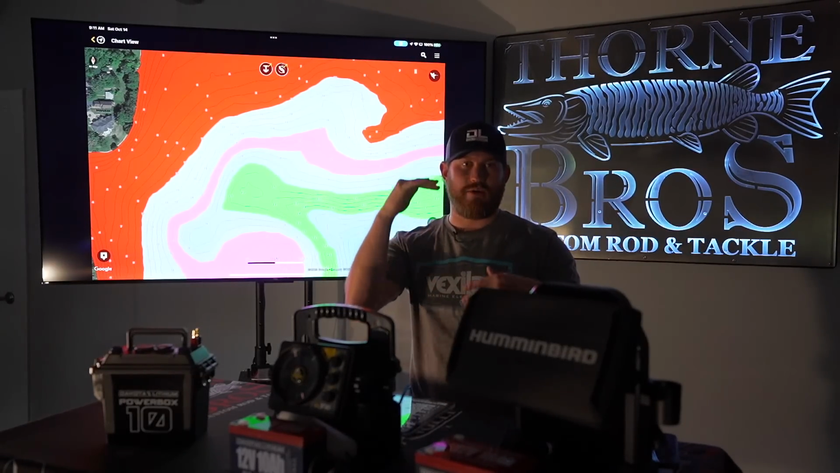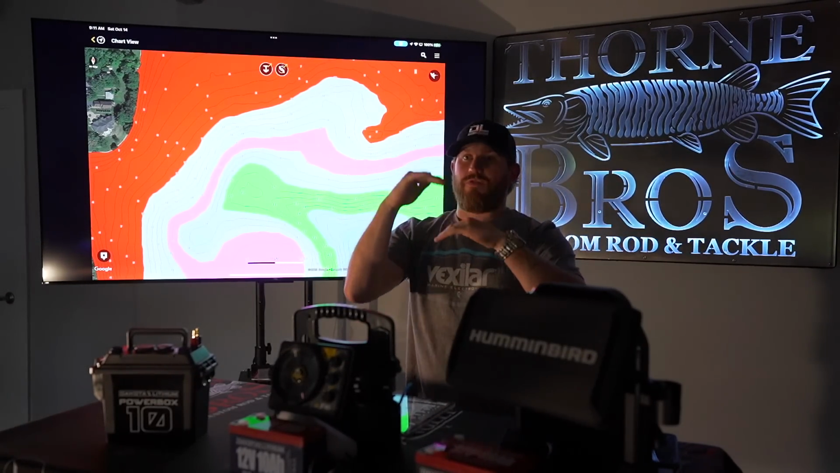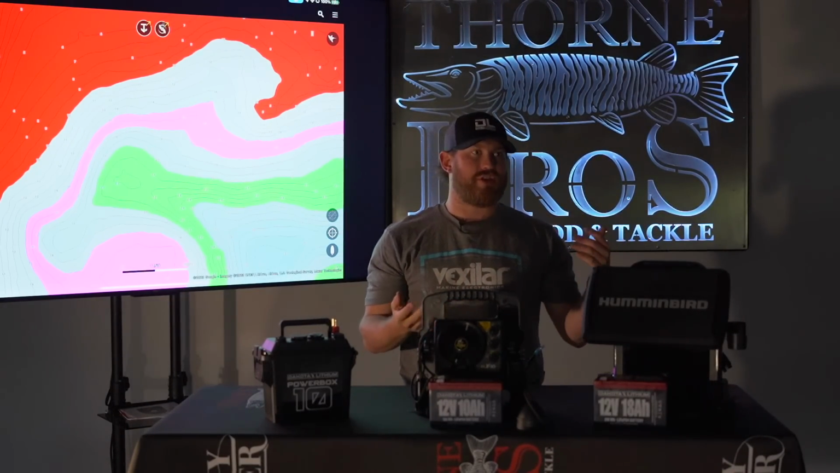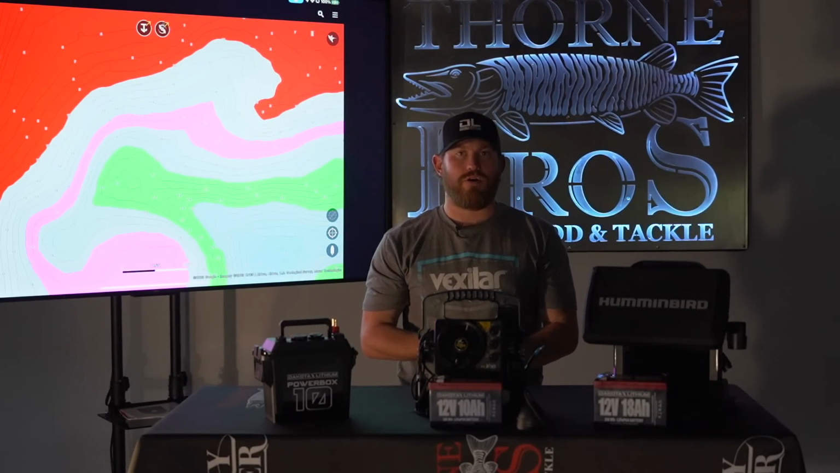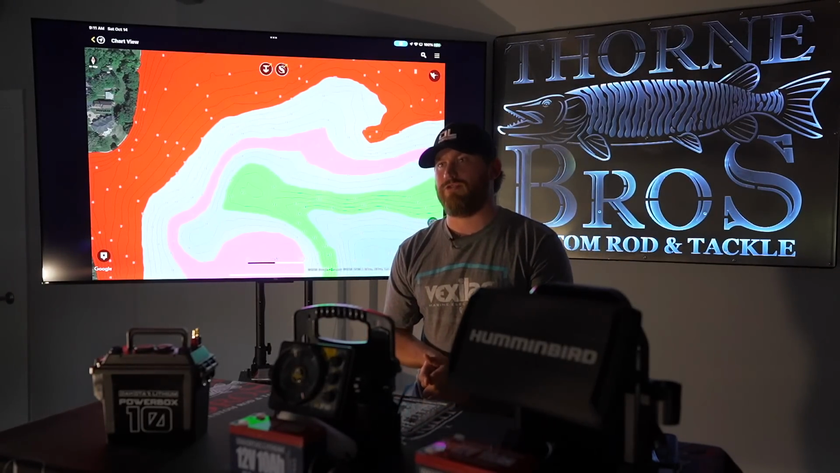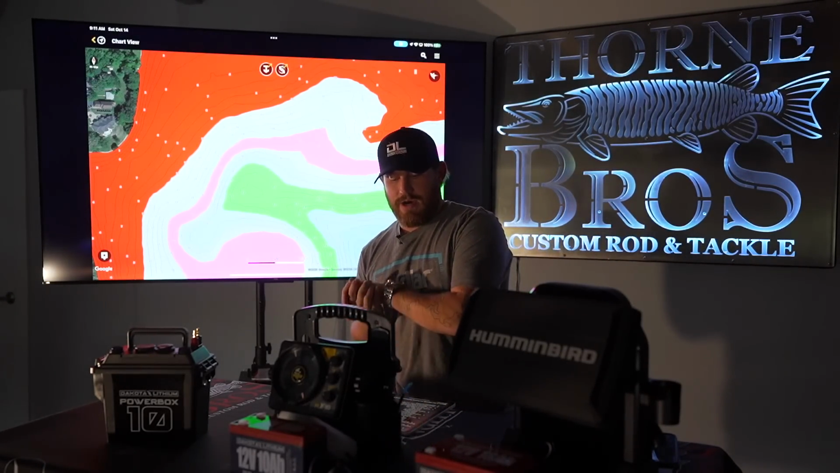It helps us decipher which part of the water they're going to be in, and we'll use a lot of satellite imagery as well. In portions of the app you can actually go in and take off the mapping contours. You can see weed lines, how clear the water is. But being able to utilize depth highlights is also huge for us as well.